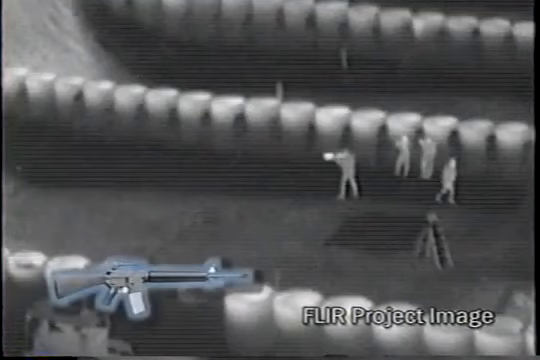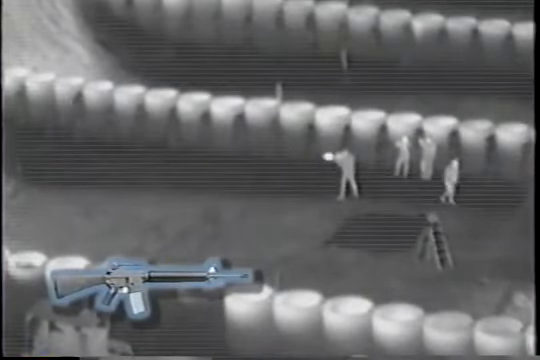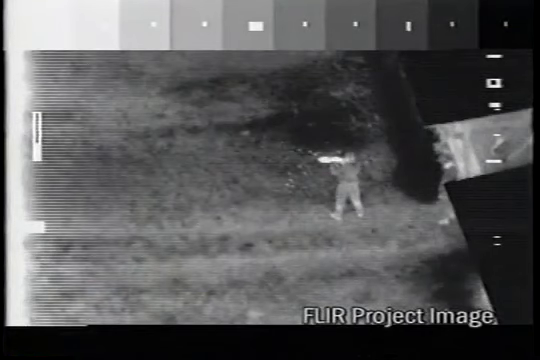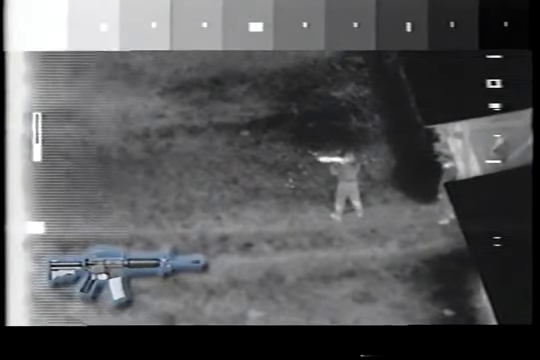In this FLIR Project footage, a standard M16A2 with a 20-inch barrel firing standard ball ammunition is visible. There is very little muzzle flash recorded by the FLIR sensor. However, when using an M4 short-barreled carbine and federal brand ammunition, as carried by the FBI on April 19th, the FLIR registers muzzle flashes that are more prominent and longer in duration.